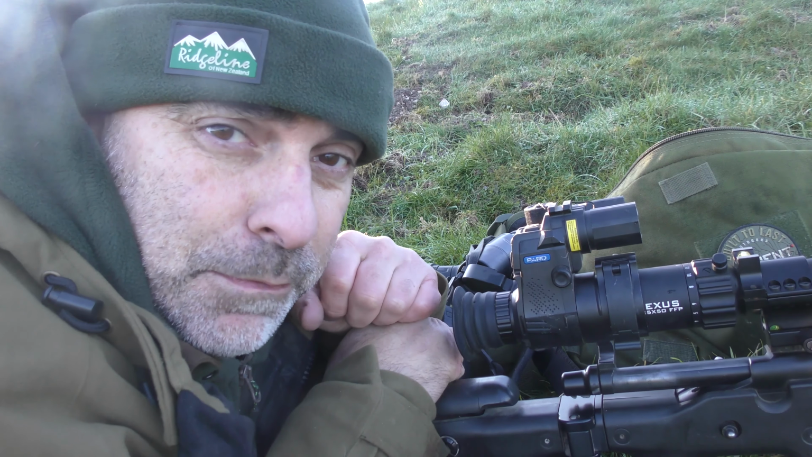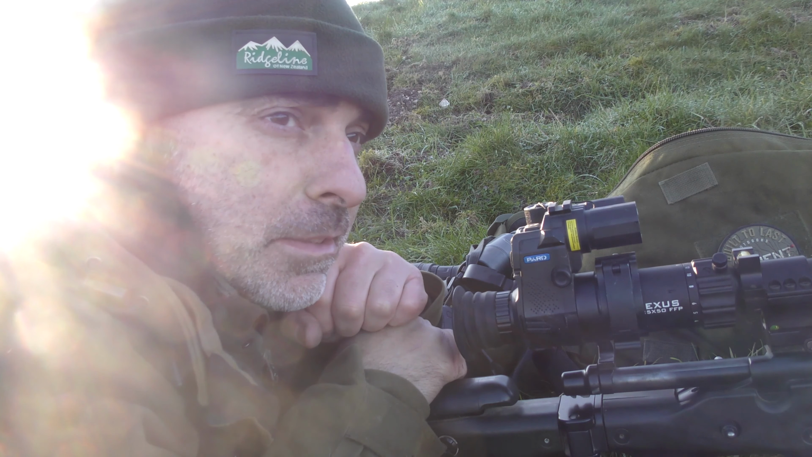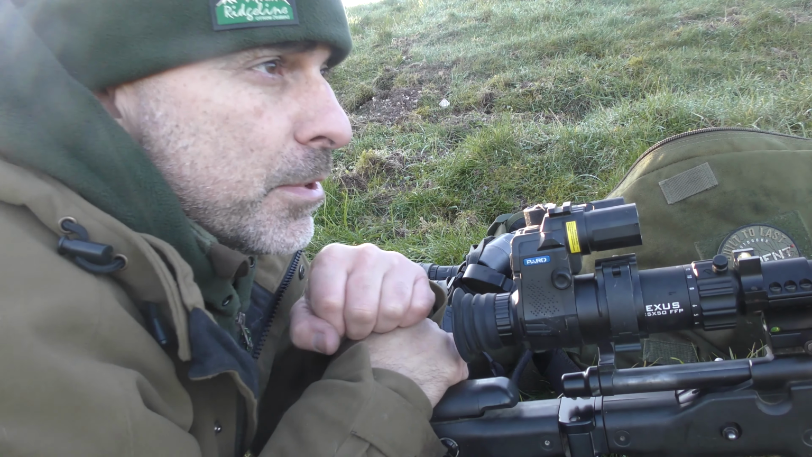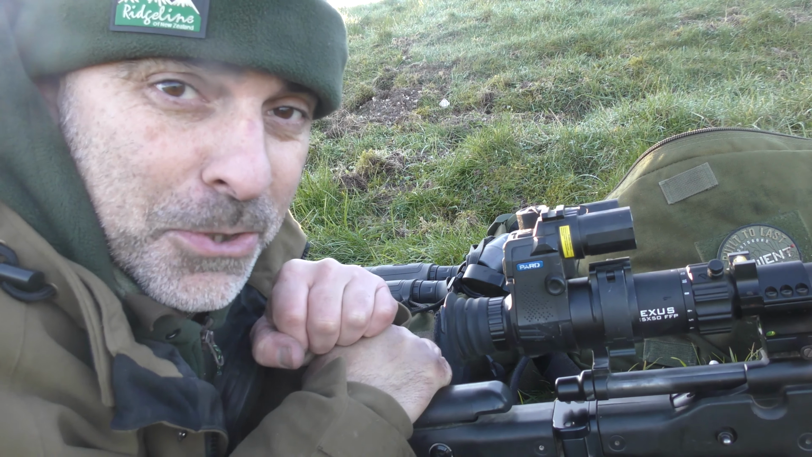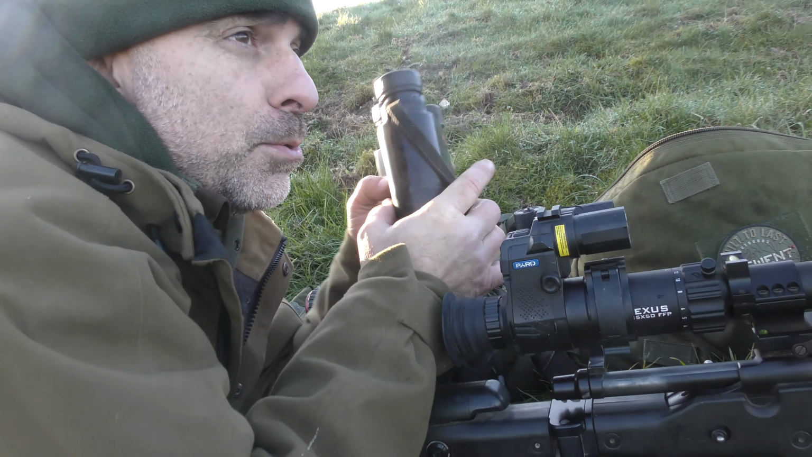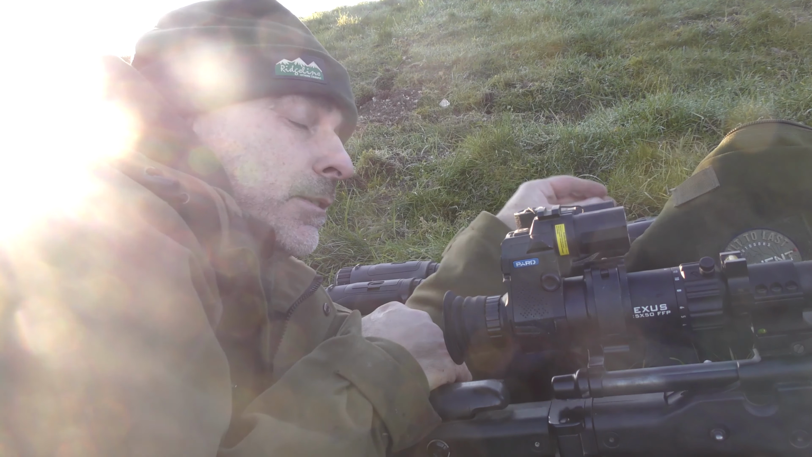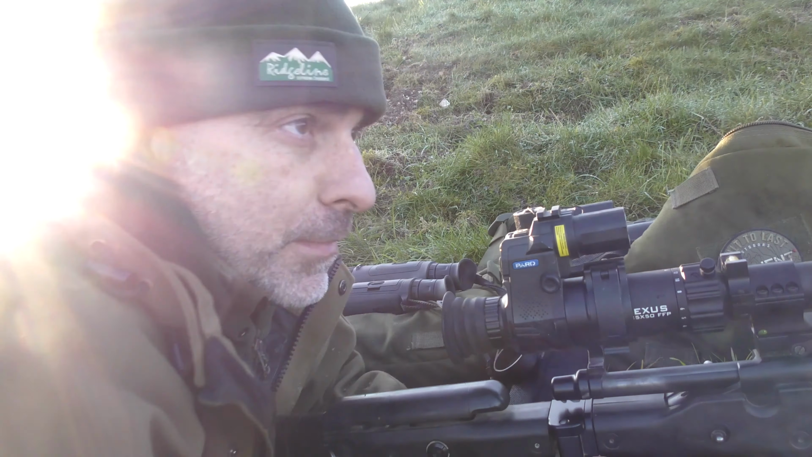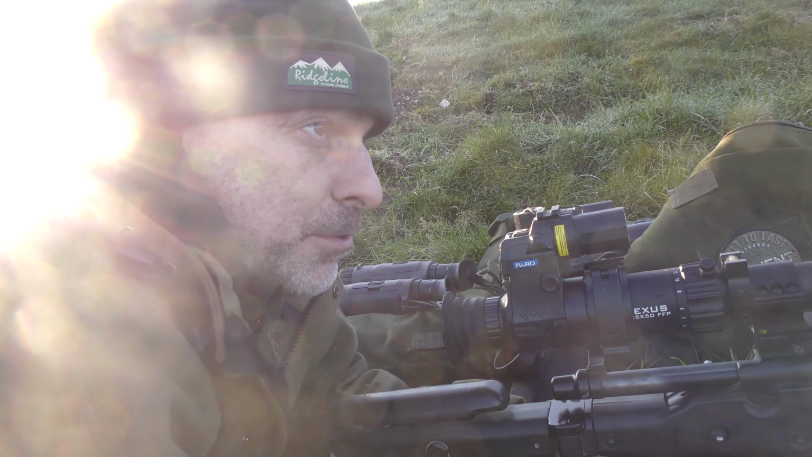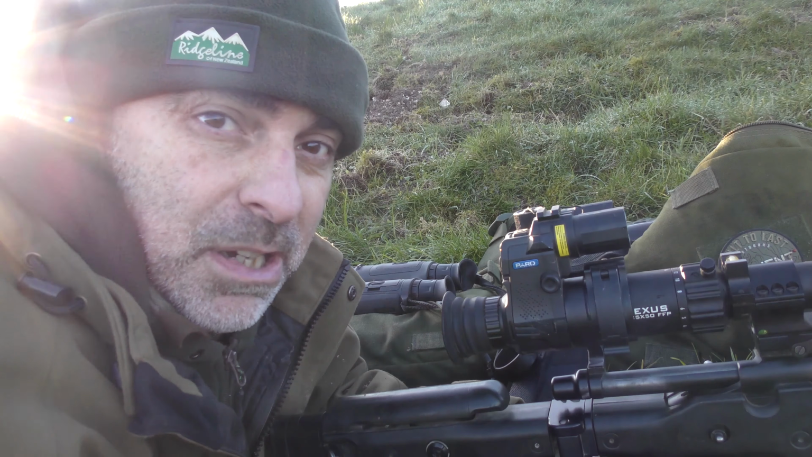Right, well, there's not an awful lot about in the way of foxes. The morning's sort of dragged on a little bit now, and I don't think there's much chance of anything now. But while I'm out, I might as well have a little play. So there's a little patch of chalk just out above this gateway here. That is at 740 metres. 740 plus about 75, so 800 odd yards.